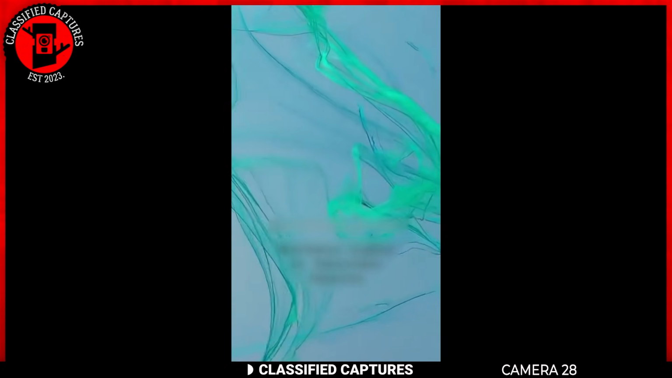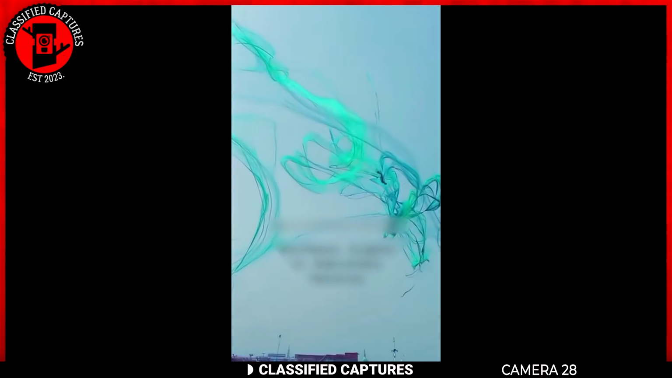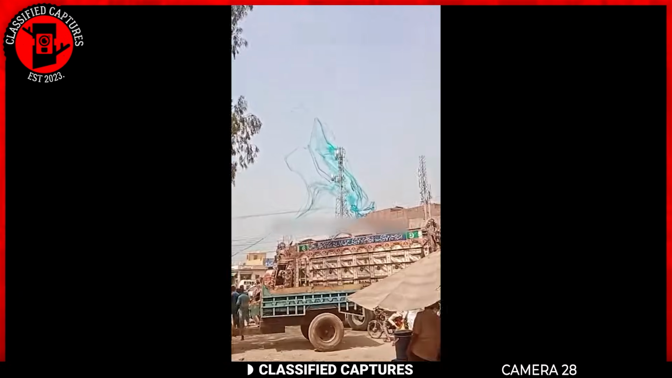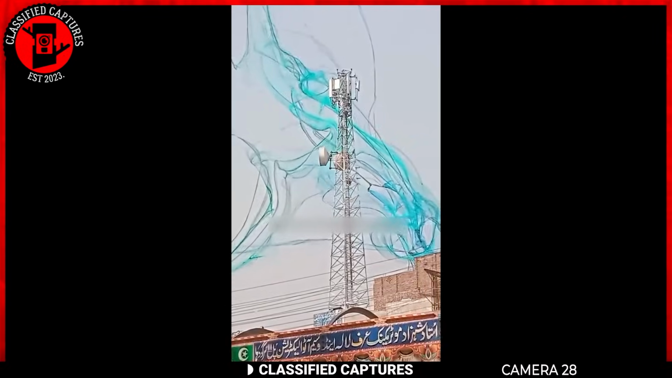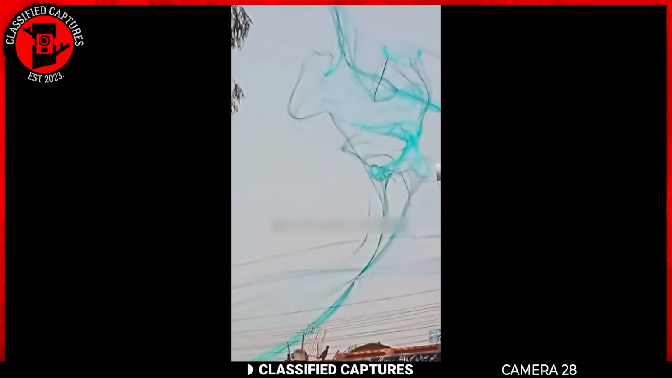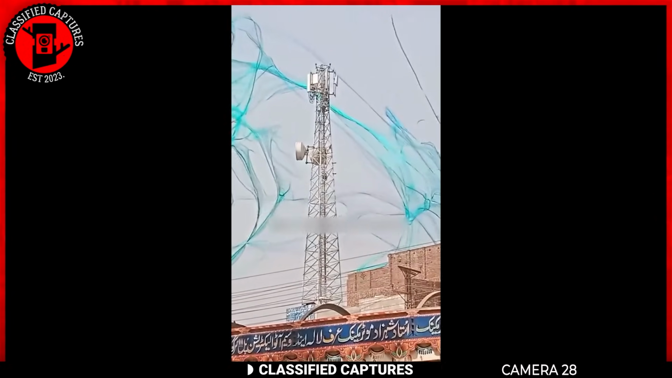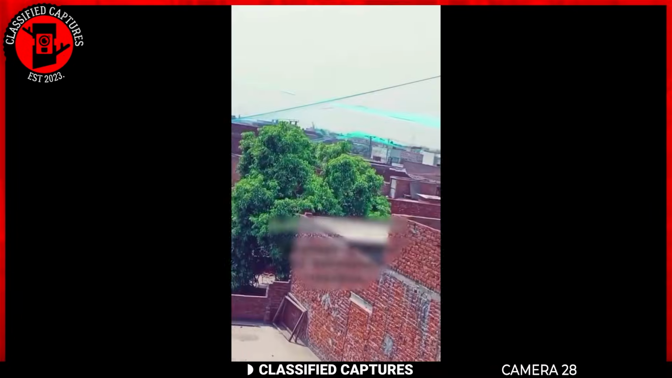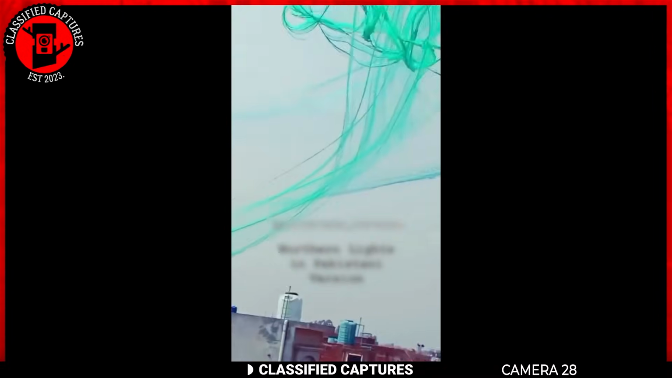Others have suggested that it could be a weather phenomenon, perhaps a rare type of atmospheric event that we have yet to fully understand. There's even speculation that it might be an undiscovered creature or a manifestation of some unknown natural process. The eerie, otherworldly appearance of these floating threads has sparked a lot of curiosity and debate. You've seen it. What do you think?